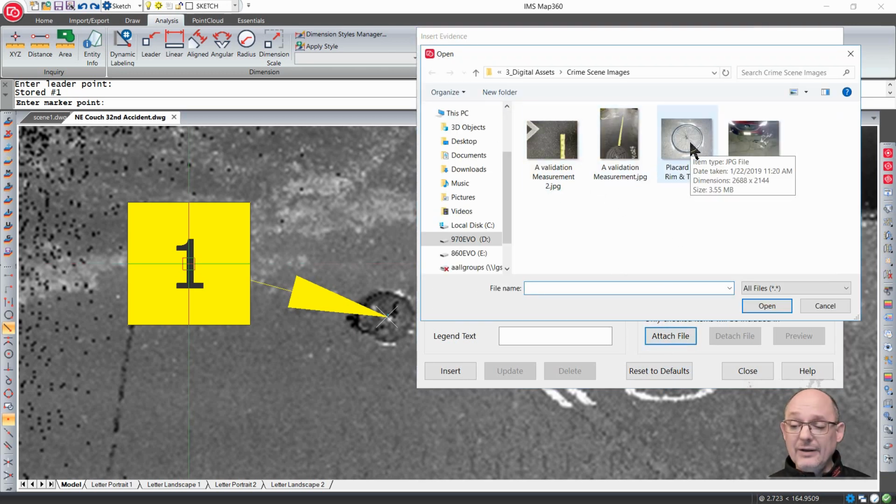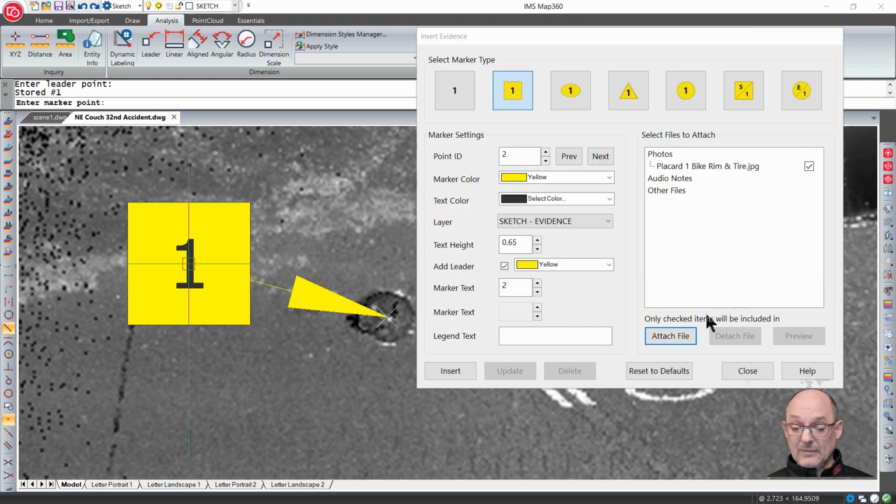So here's placard 1. I have that picture that I put in as my crime scene pictures. Took it with the iPad, working with the RTC. It was great. And tucked it in. We say, done. I'm ready to move to placard number 2.